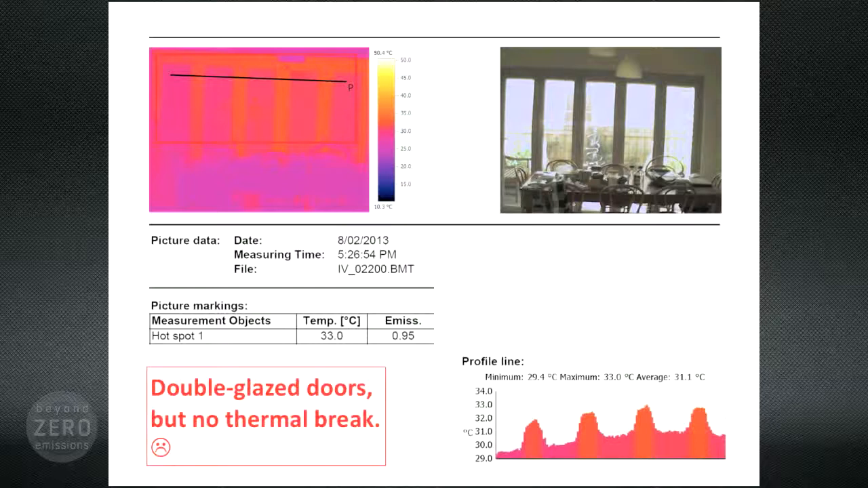Ways around this? Well, when purchasing new double glaze, look for doors and windows that have plastic PVC frames or are a combination of aluminum and wood that stops the thermal transfer. Or you can get them with the thermal break, which is a bit of plastic in between the aluminum, which we saw in the previous slide.